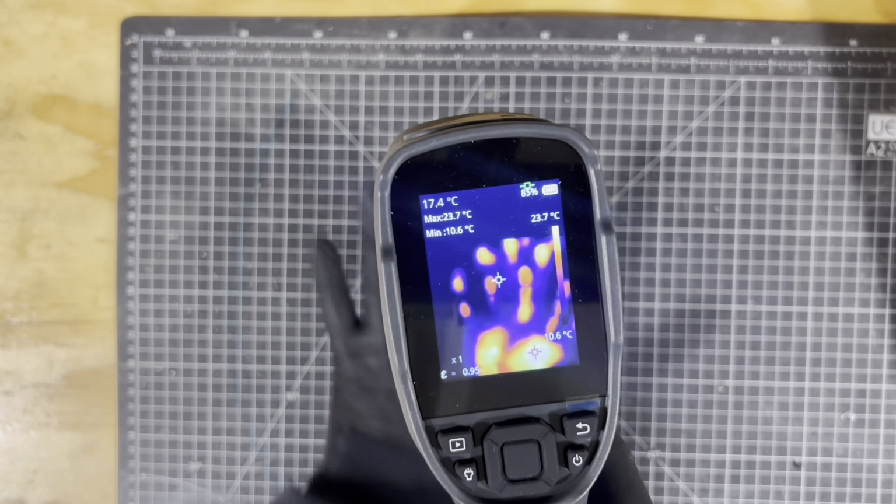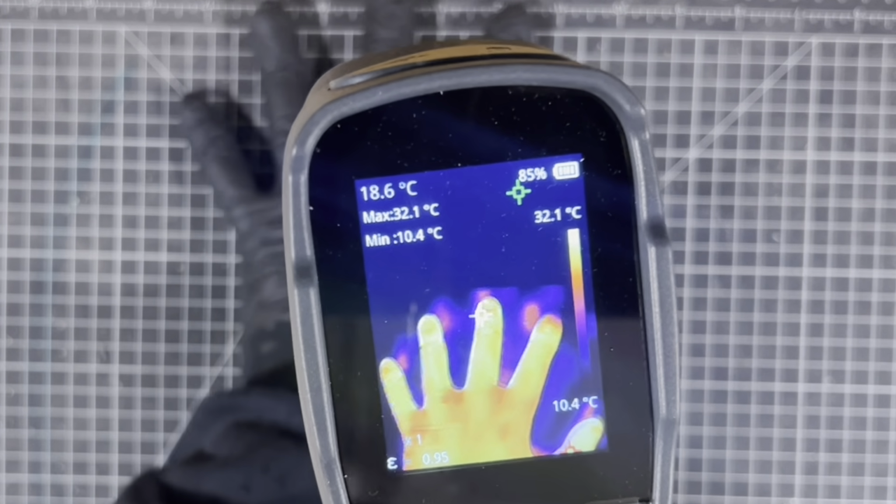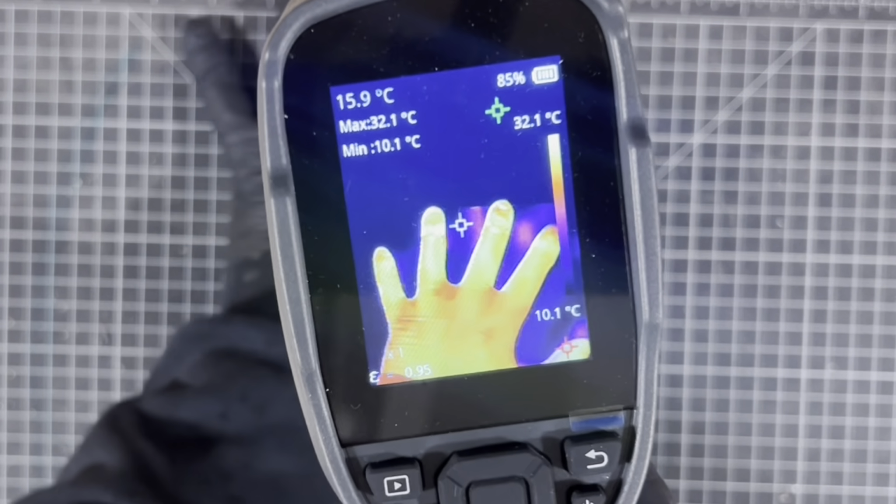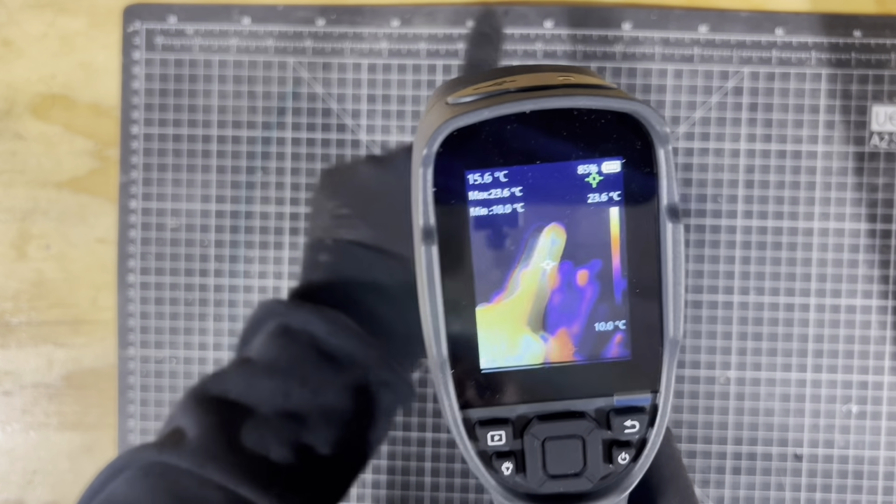It's endless possibilities. I can think of loads, but for now, I'm going to show you some things that are quite obvious. Talk through the things you could use it for. And like I say, if you've got any more ideas, put your comments below.